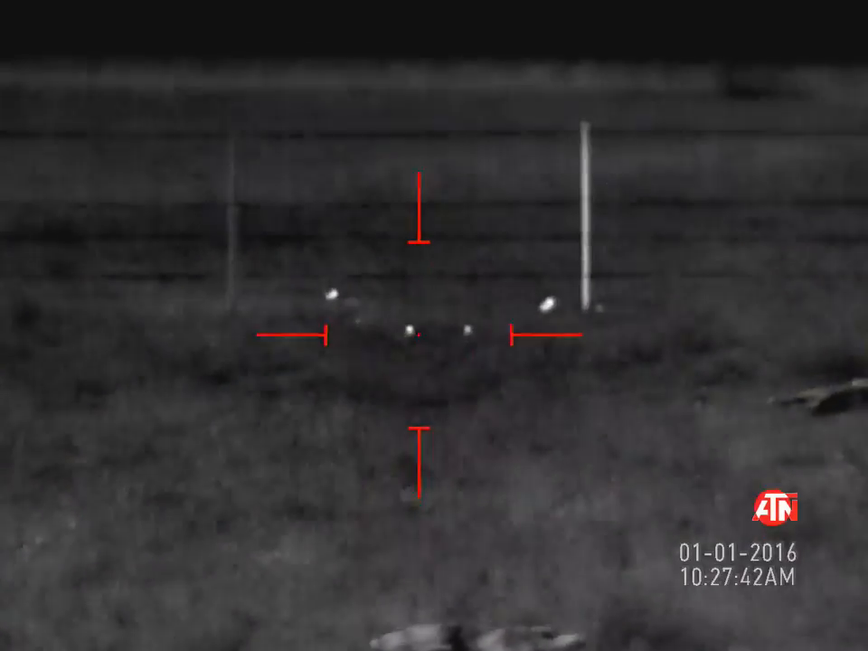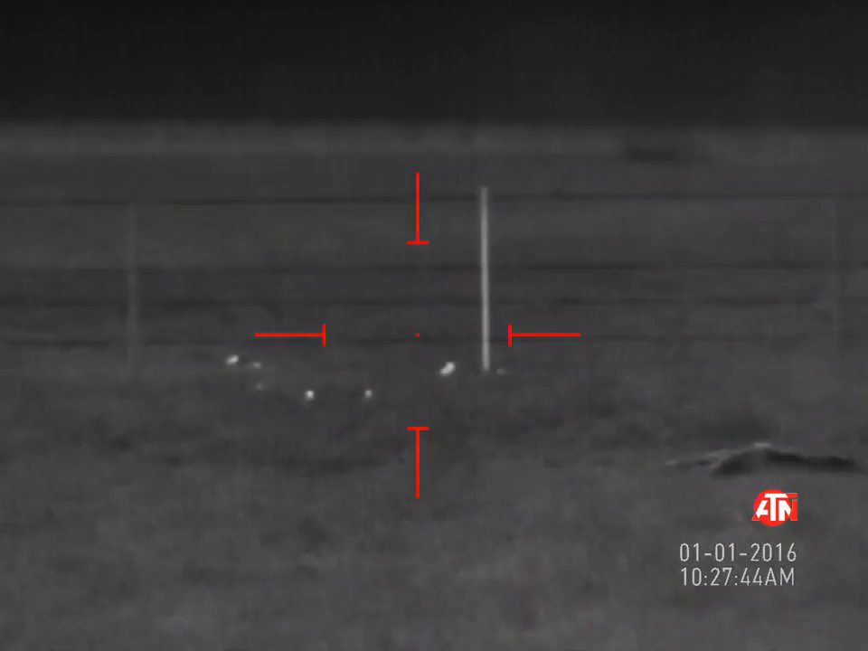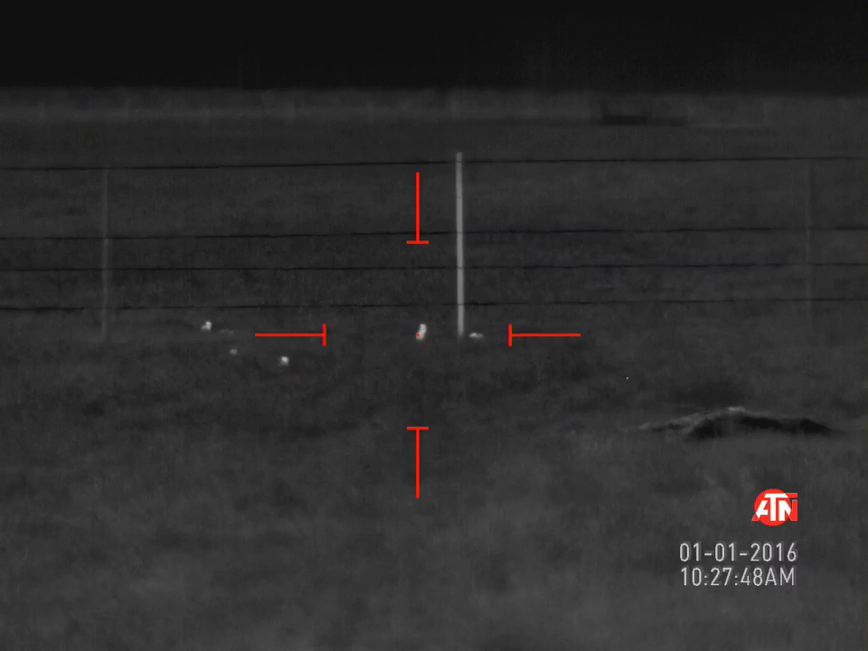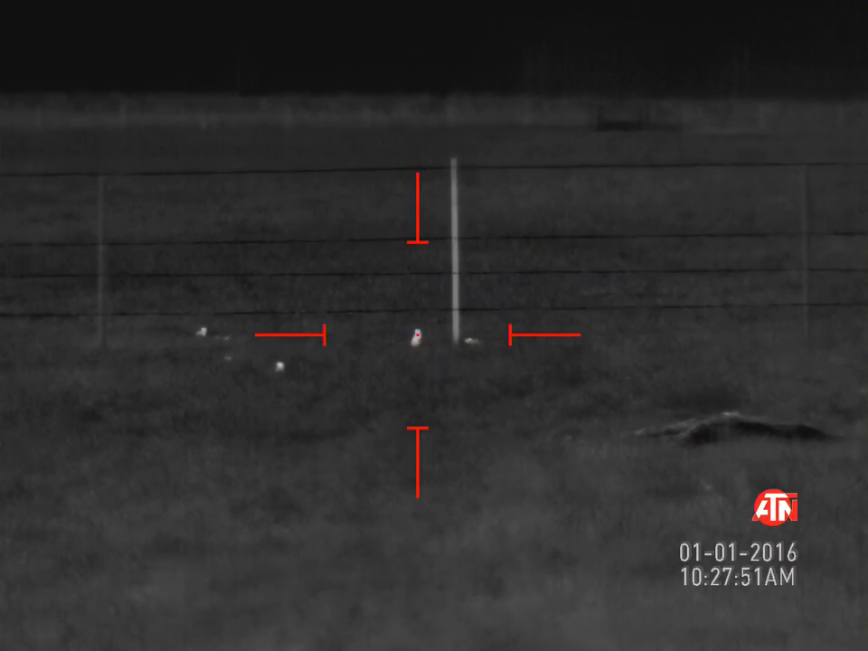Thermal scanning for Beldane's ground squirrels. Let's get that little pig right there. Looks too damn happy.